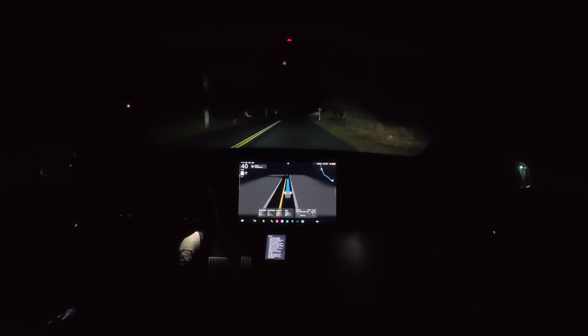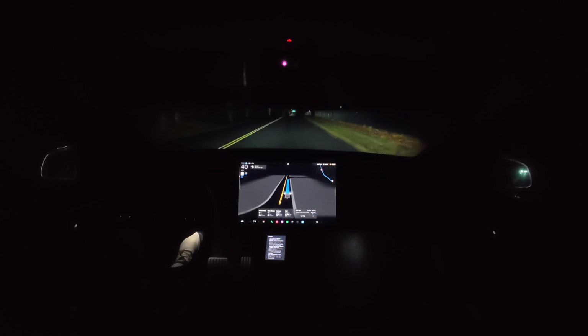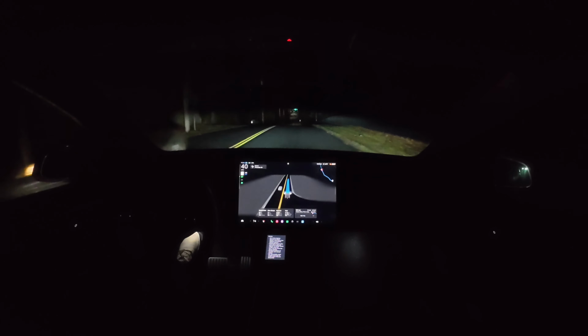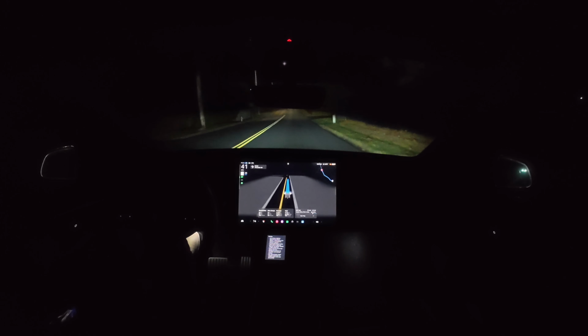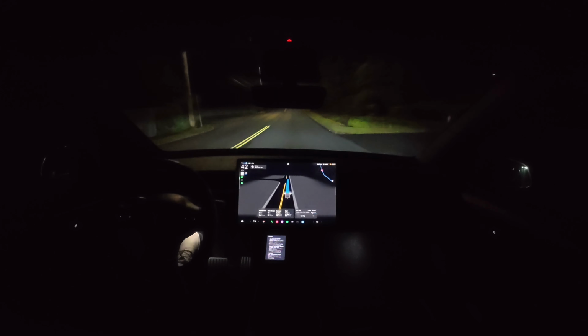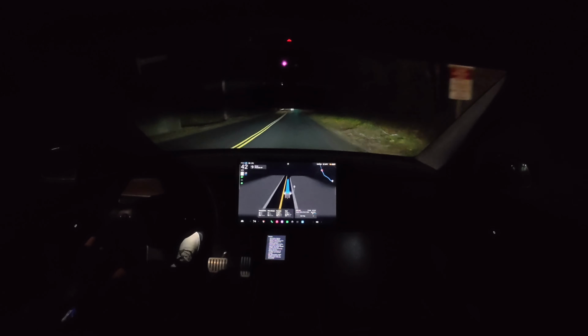I think overall, I'm just most excited that Hardware 3 is still in the loop with the updates. I wonder if there's going to be some sort of end-of-life update where, hey, this is going to be the last full self-driving update, barring any bugs or patches that need to be made, but this is the end of the improvement cycle, and I wonder when that's going to be.